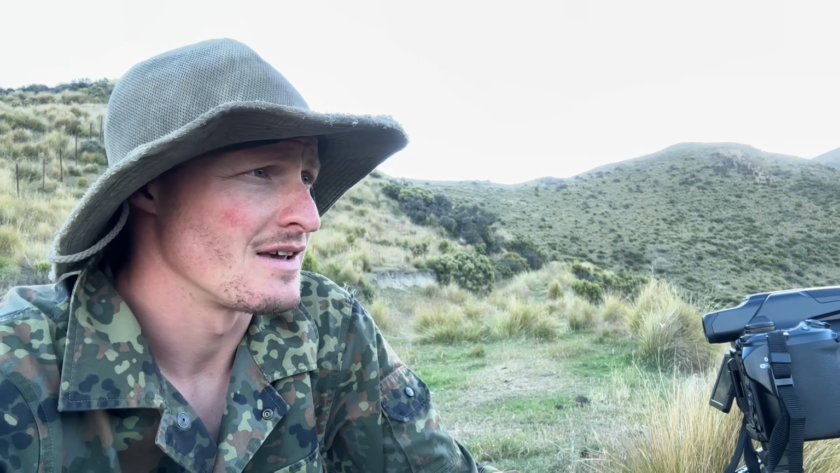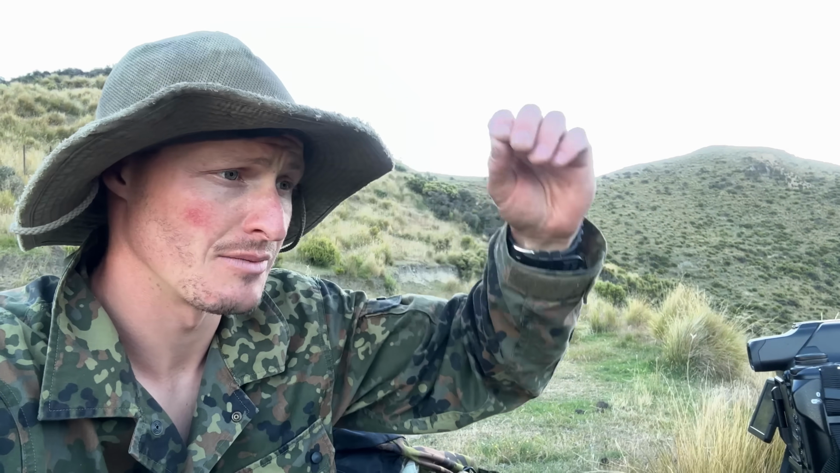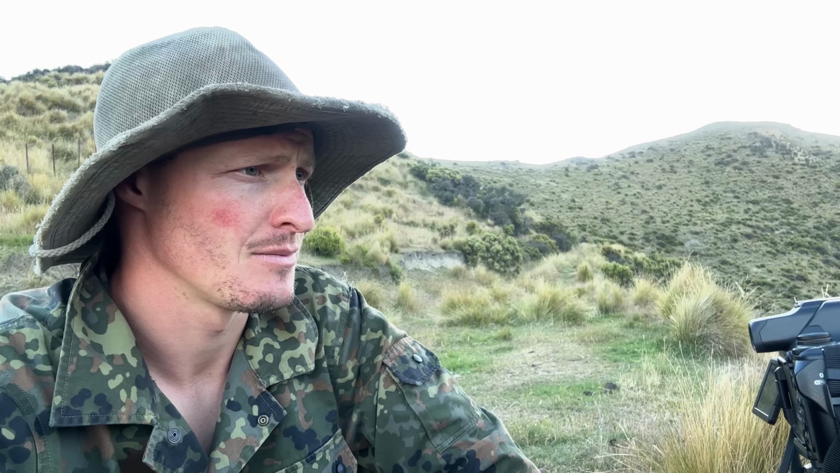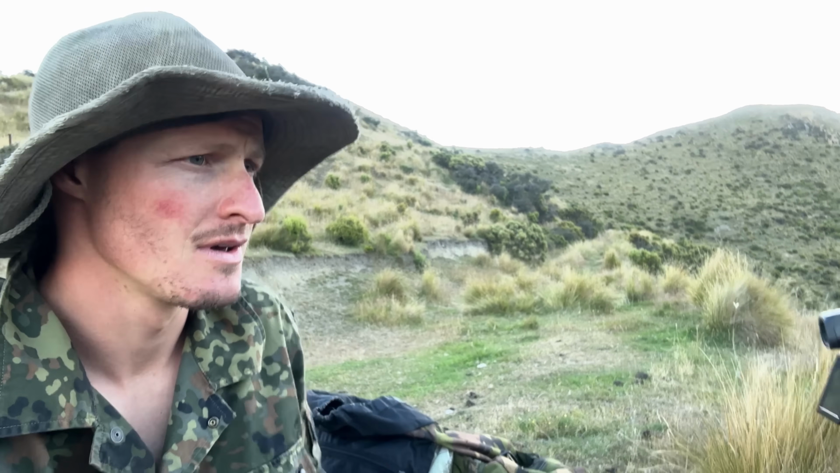So it's obviously been a few hours since I saw that stag. Just seen him coming up for just a glimpse again, but he's into the larger bush now. I've just spotted a pig, and it's a long way off, too far to try and get today, but reasonable size, so we'll check it out.